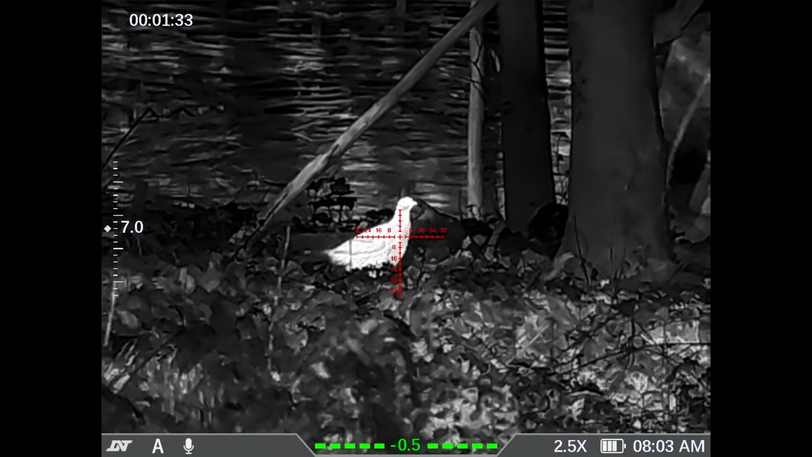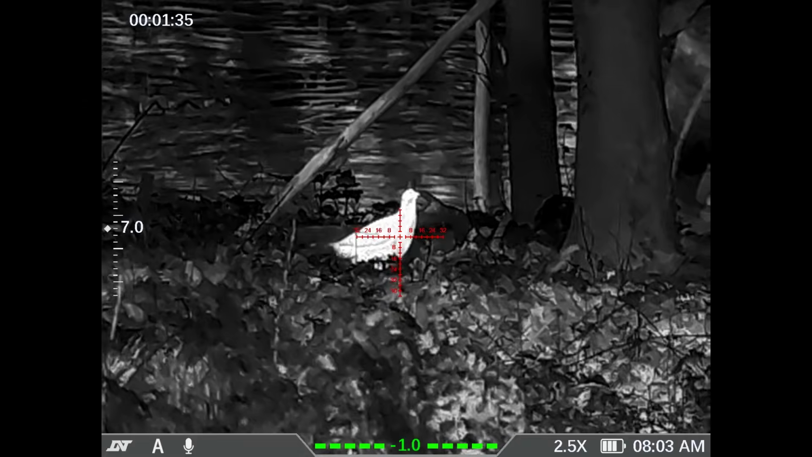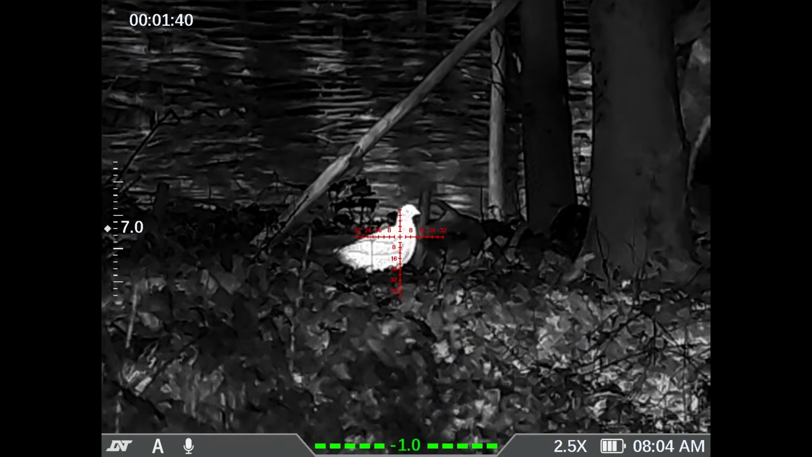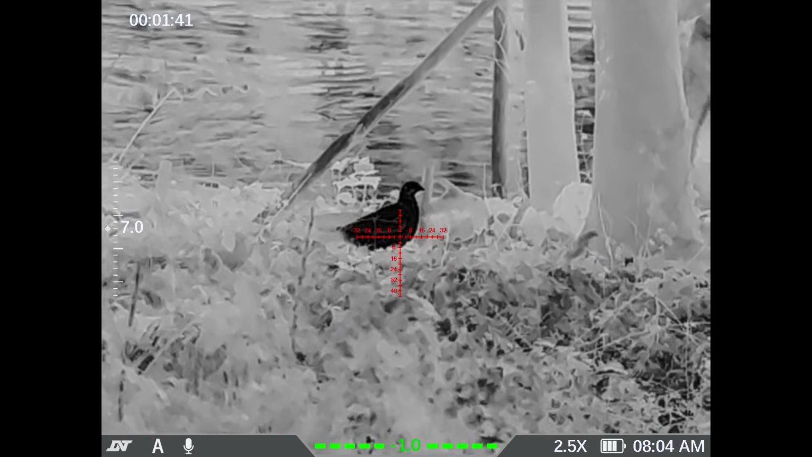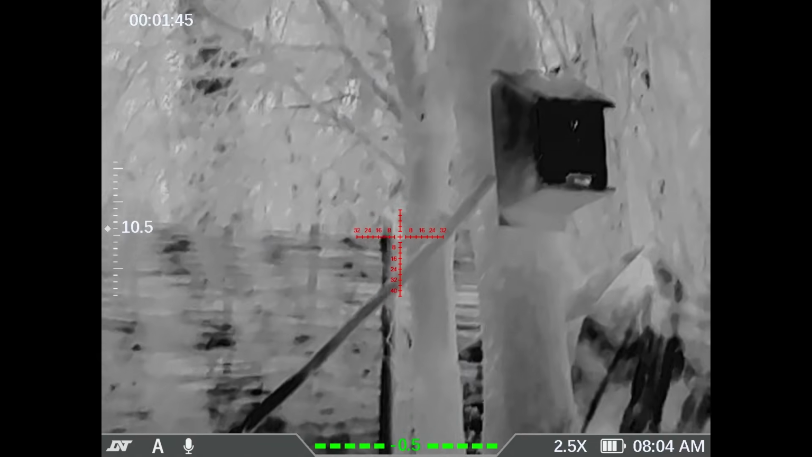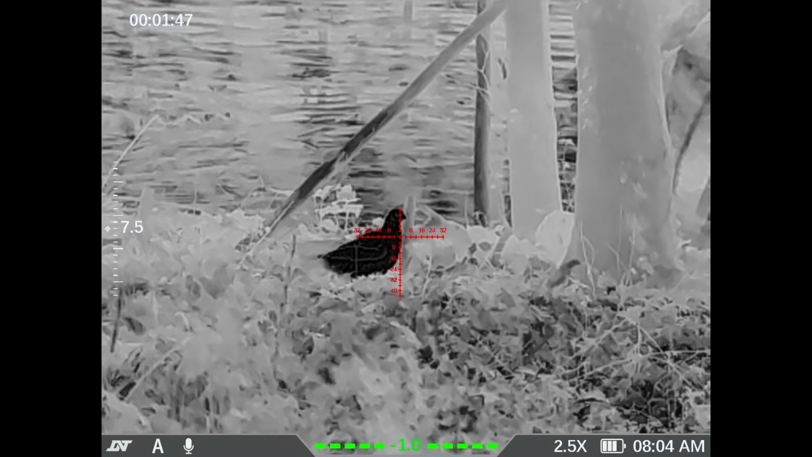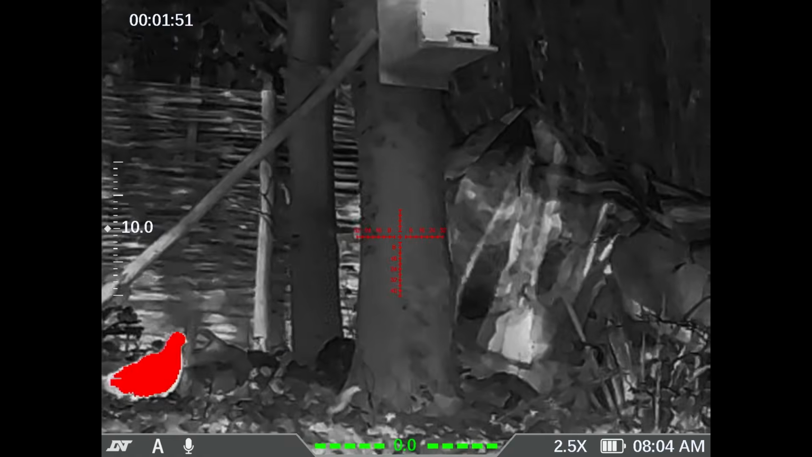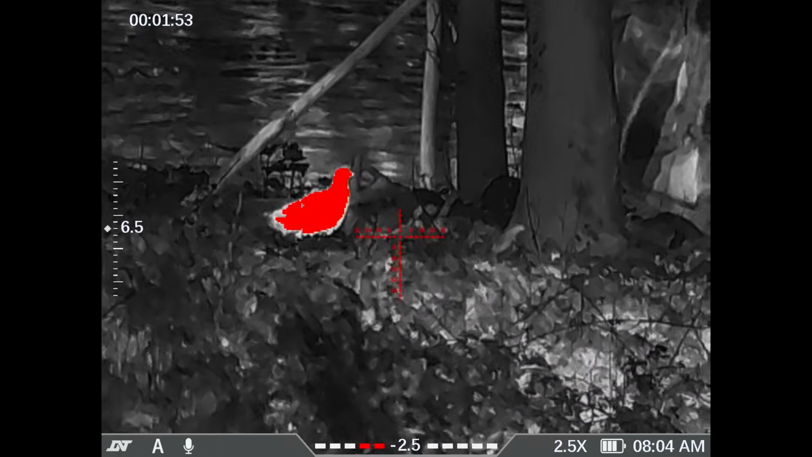Shall I go through, if I can find the right button, go through the palettes? Here we go. So black hot, red hot, look at that. No mistaking where that is.